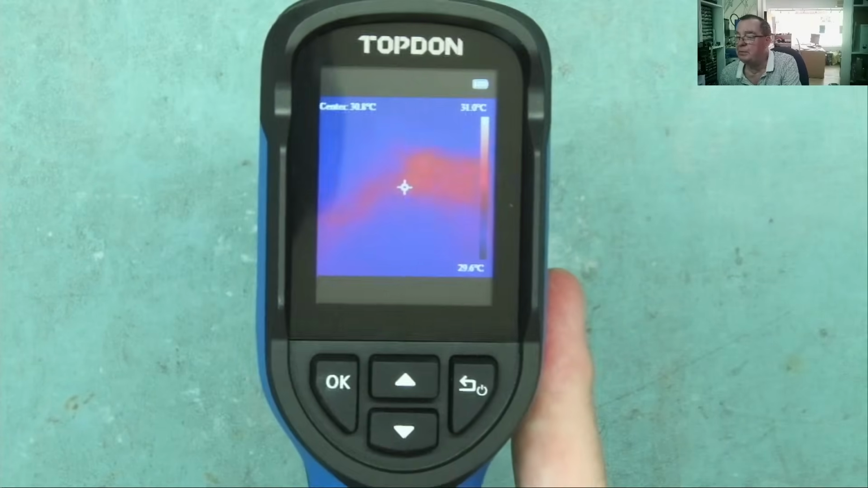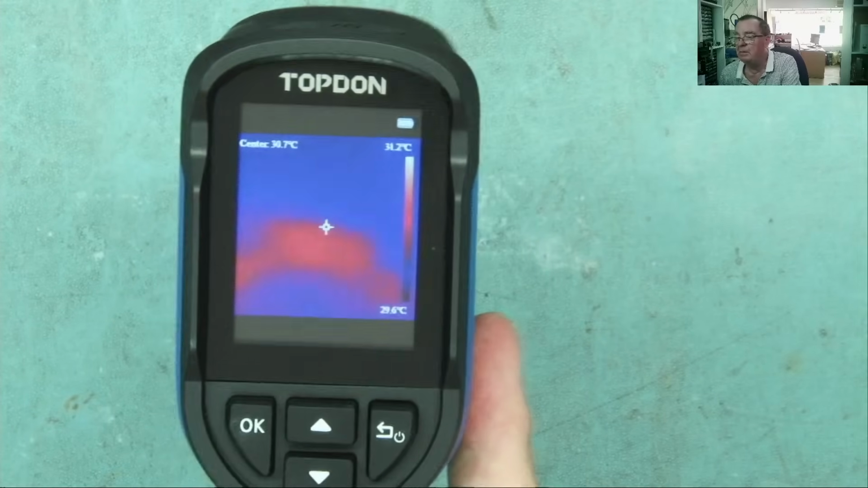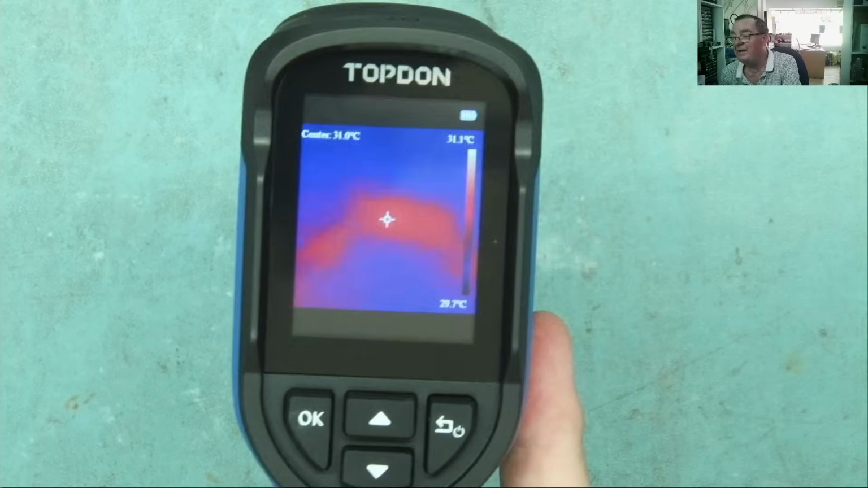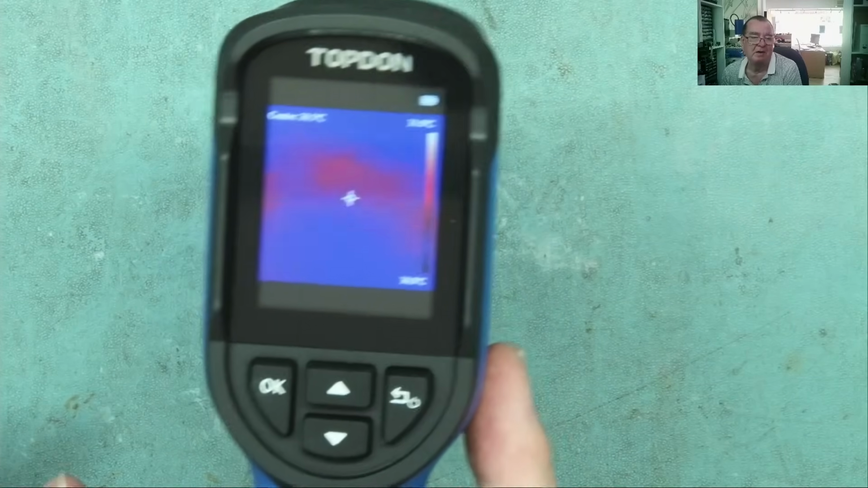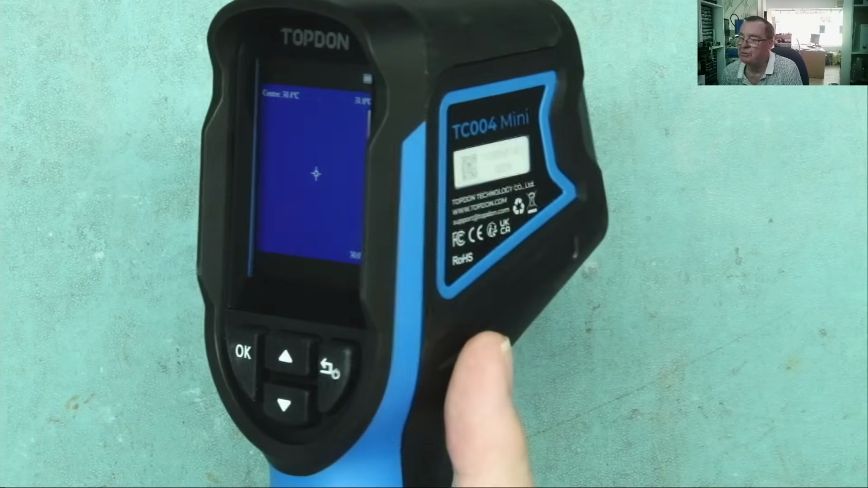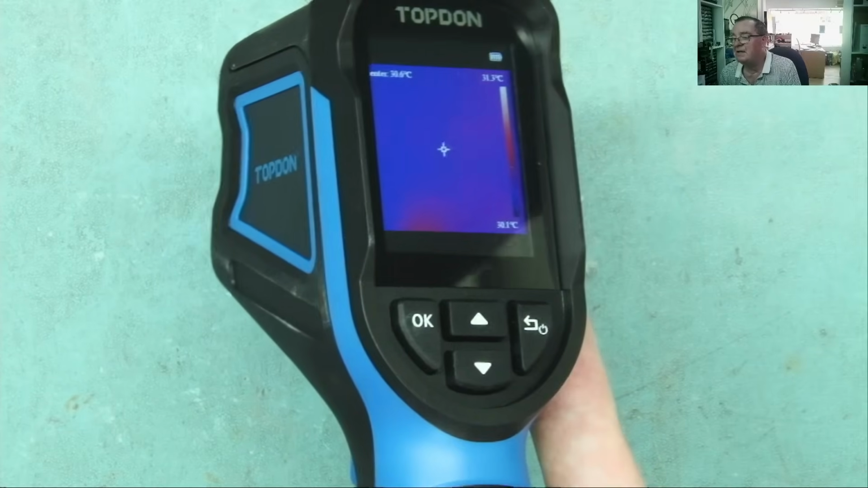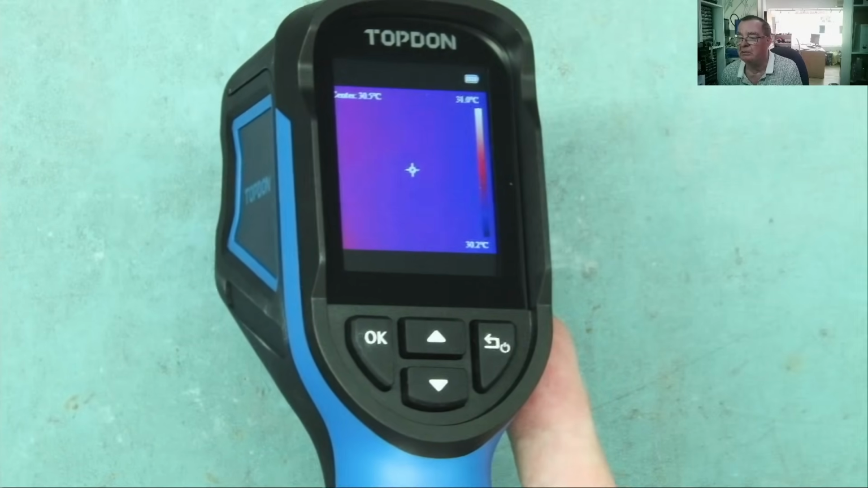I would say for somebody further into the northern hemisphere where it's not so sunny as here, working on building sites and such like, or house insulation and those sort of things, which you're probably going to be doing in winter anyway, it probably is well suited to that job. It's not well suited for the close-up work I do or the climate I live in, but then it's an entry-level device. It's not going to do everything. I would have liked to see this able to record video rather than just take single snapshots, but again, I keep going back to this, entry level, it's built to a price.